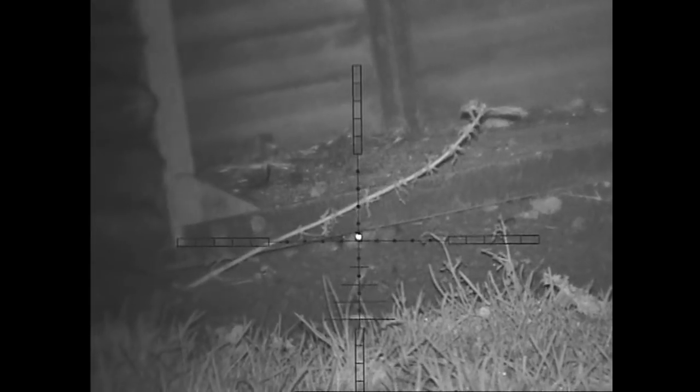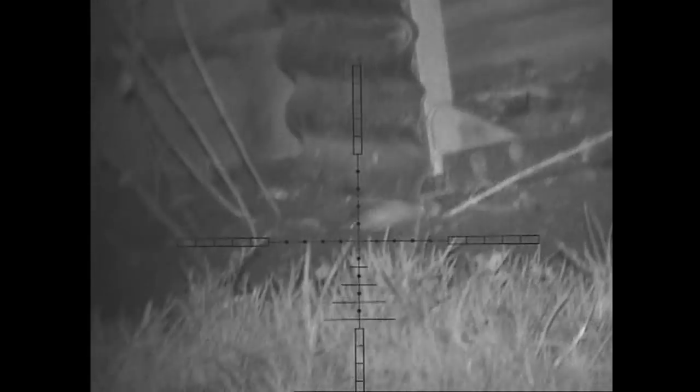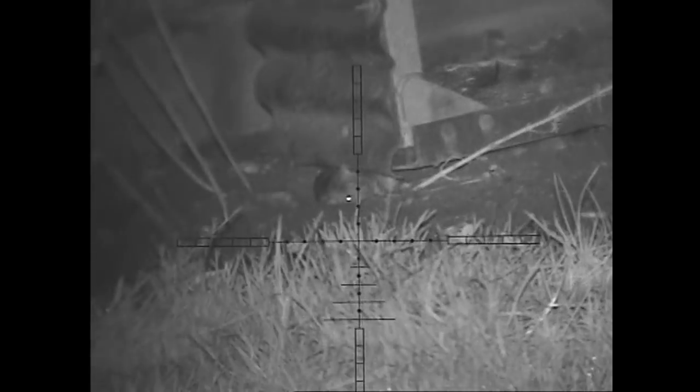Same nest again. Look, another rat pops its head out. A nice shot right to the brain, and you can see him flicker, and he actually does pop out, and I'll get a close-up photo of him in a second. There you go.